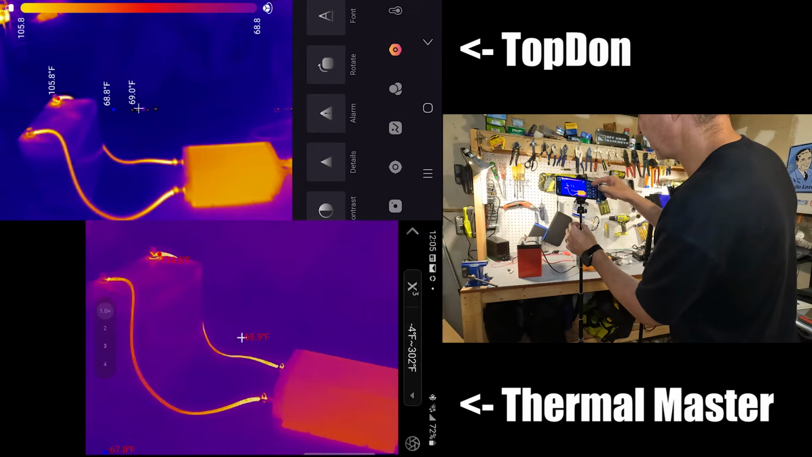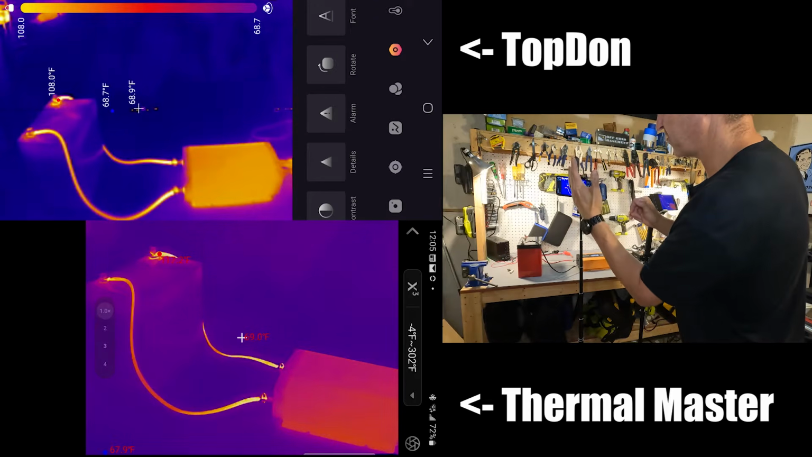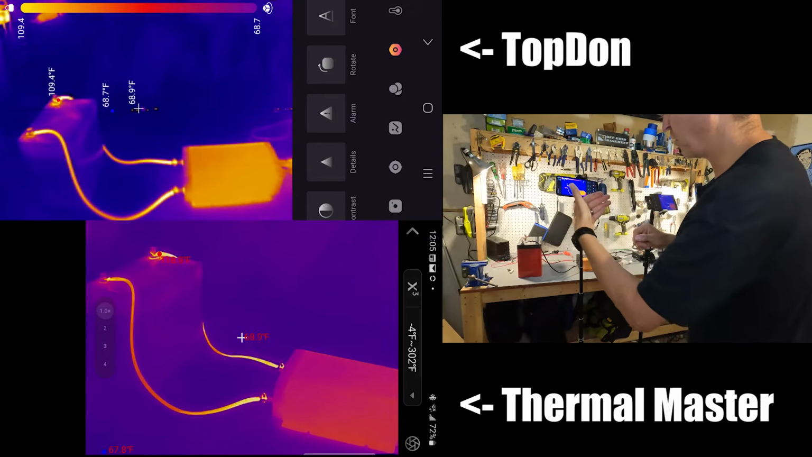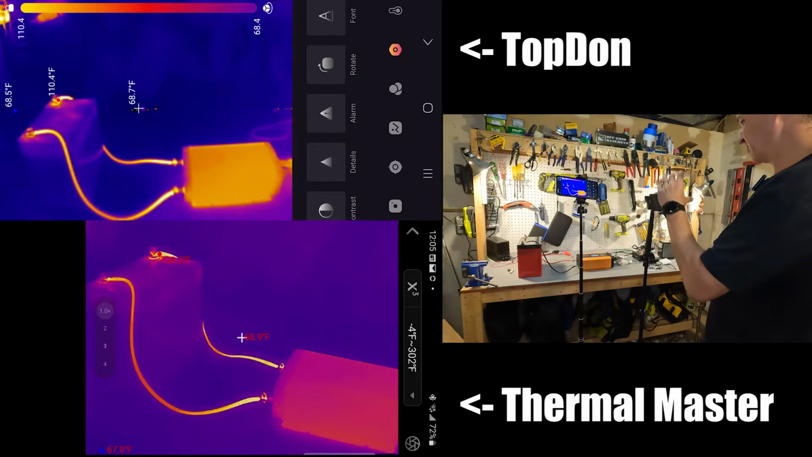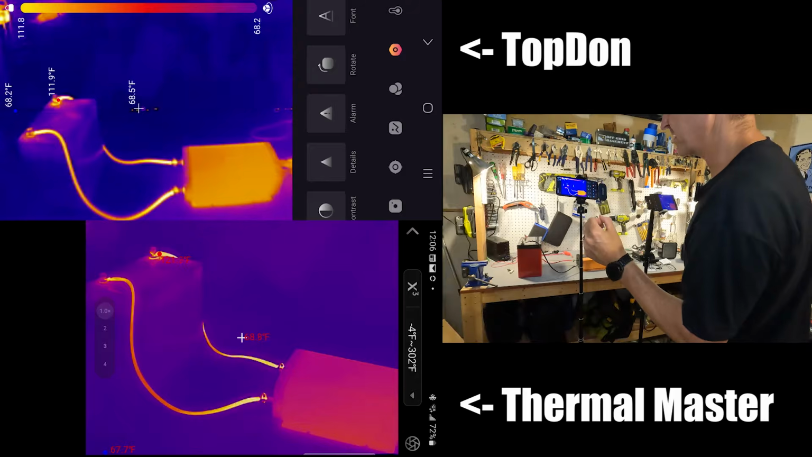Yeah, but see, even if we rotate the image, the numbers are always going to be on the portrait setting. So you always have to hold it in portrait mode. The ThermoMaster automatically rotated so the numbers are correct. So that's one thing that I've noticed.